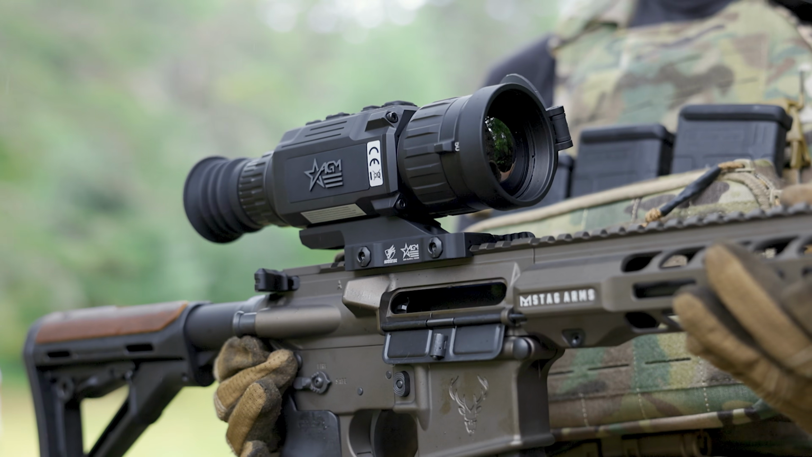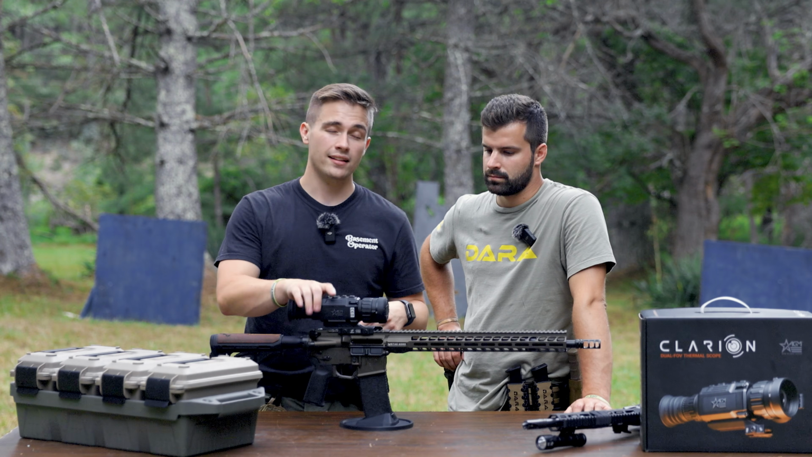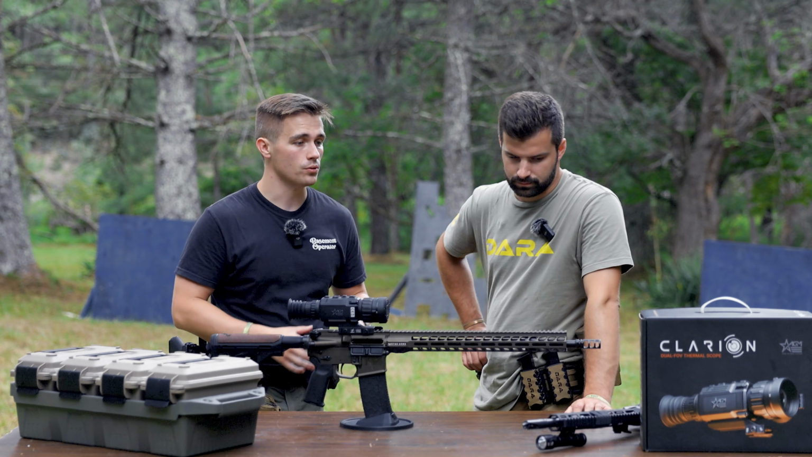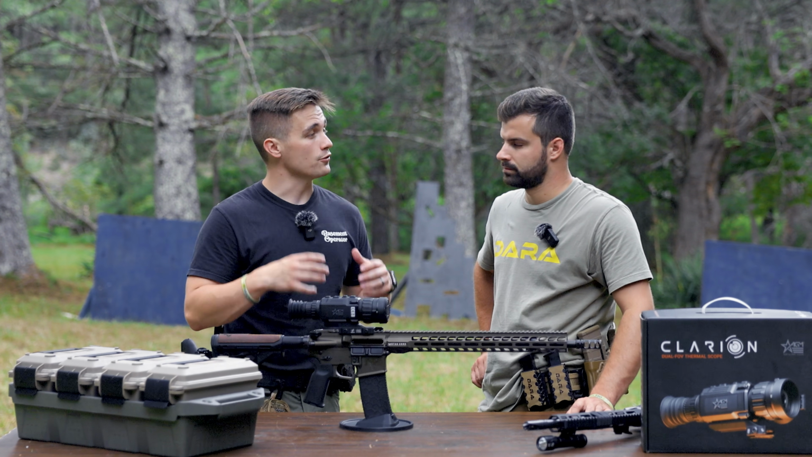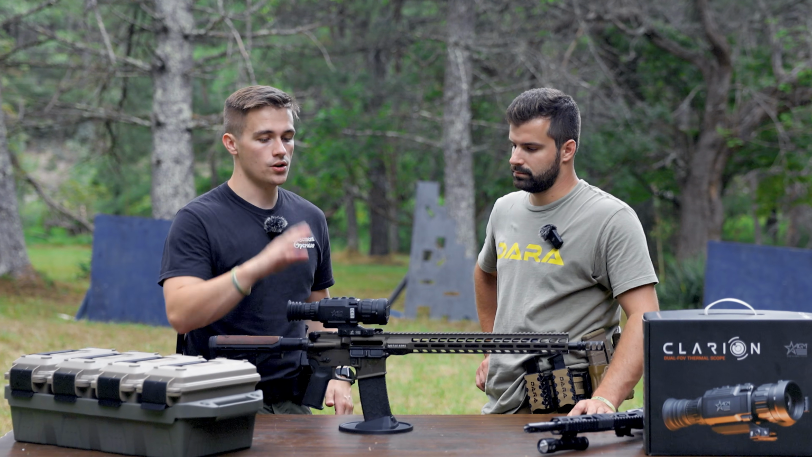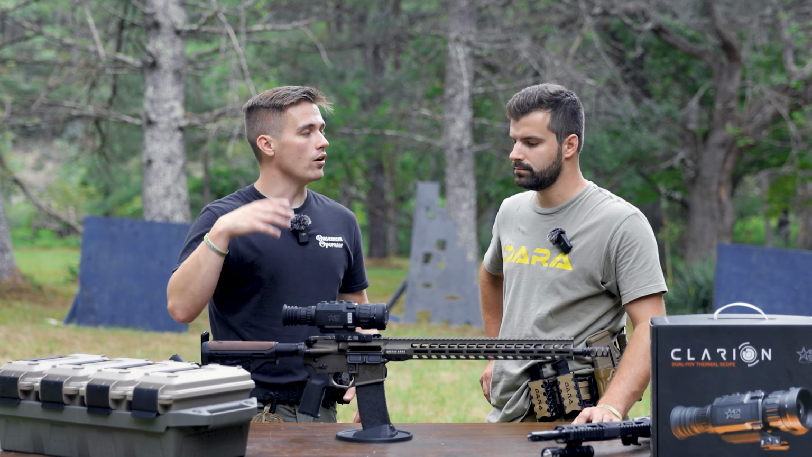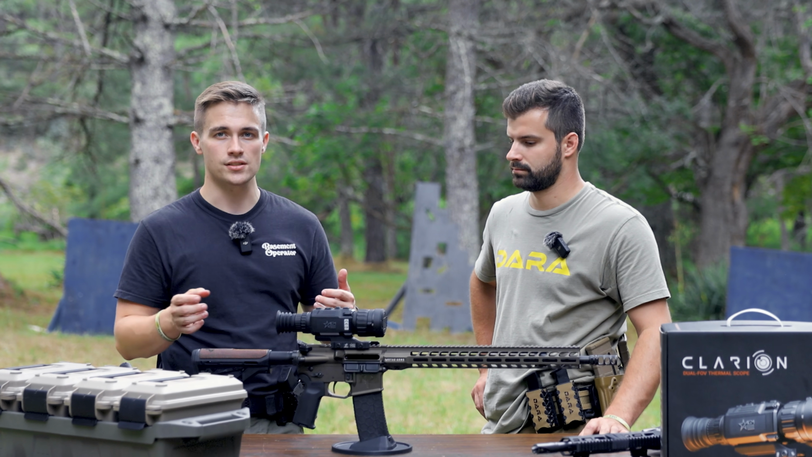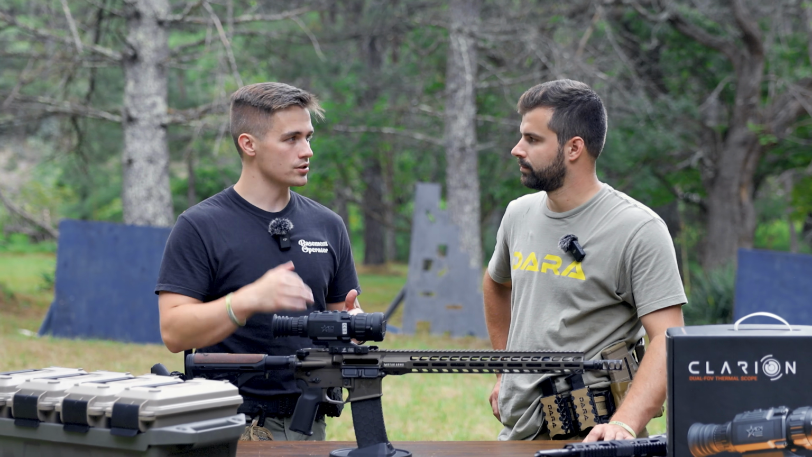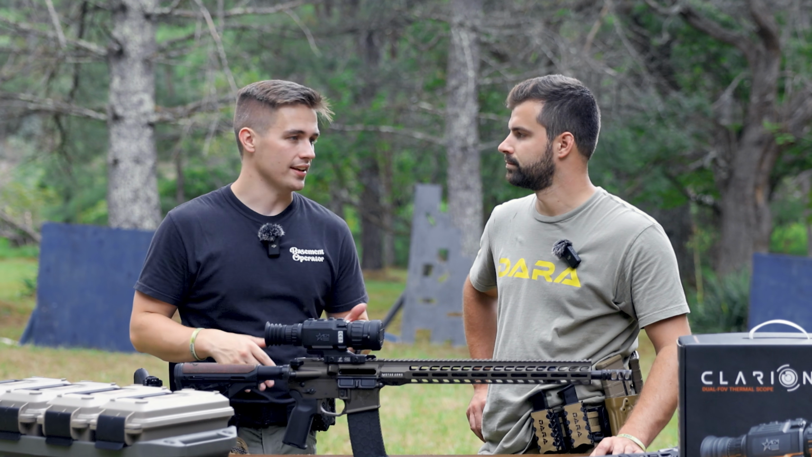So you have a 25mm objective, and you have a 50mm objective. And like I had mentioned, the Clarion Special's claim to fame is the dual focus objective lens, which allows for 2 base magnifications. So the 2 base magnifications for the Clarion are 2x and all the way up to 4.5x. So those are your 2 base magnifications. And then you can go through the digital zoom process. You can digital zoom to your heart's content after that.